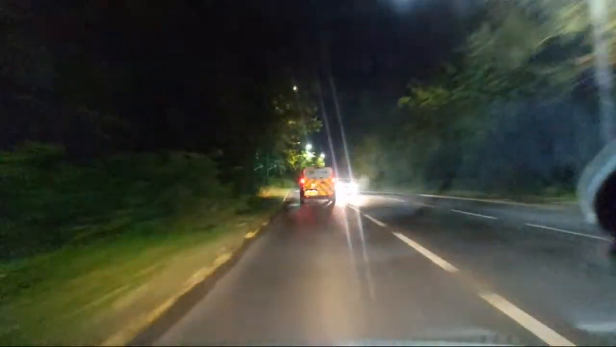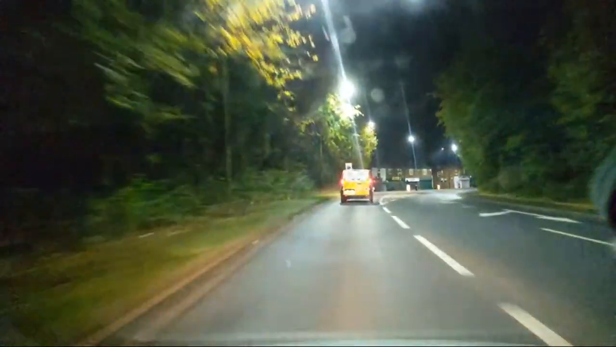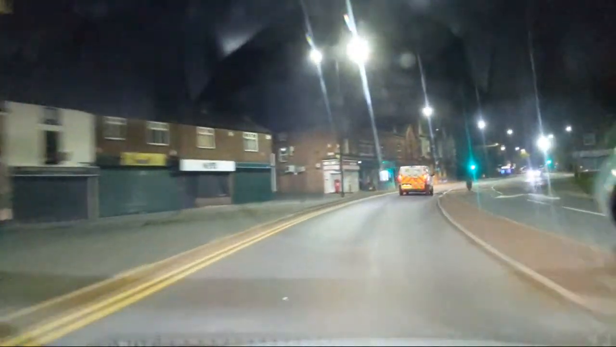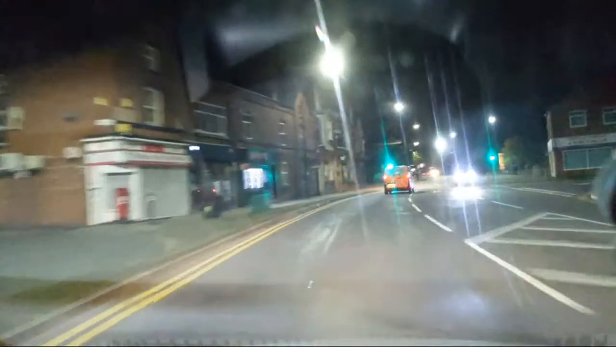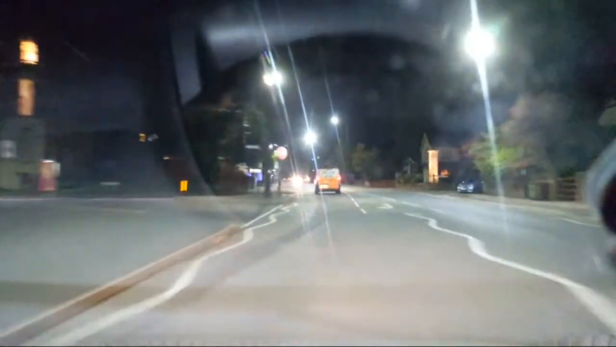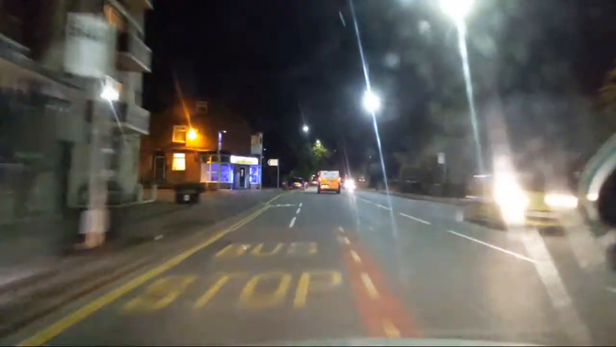Wow, that was a bad bit of driving. I wouldn't mind, there were only 3 cars in the queue. I was the middle one. An absolute arse.